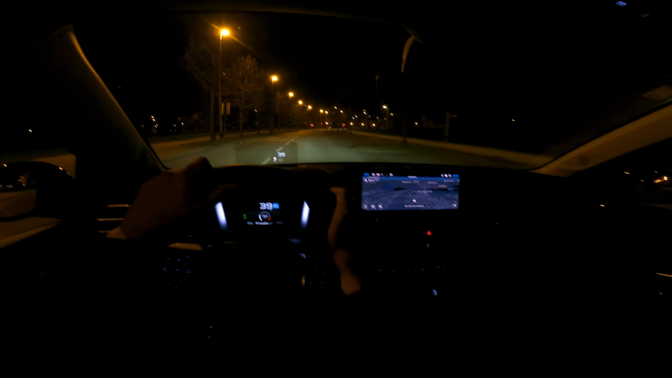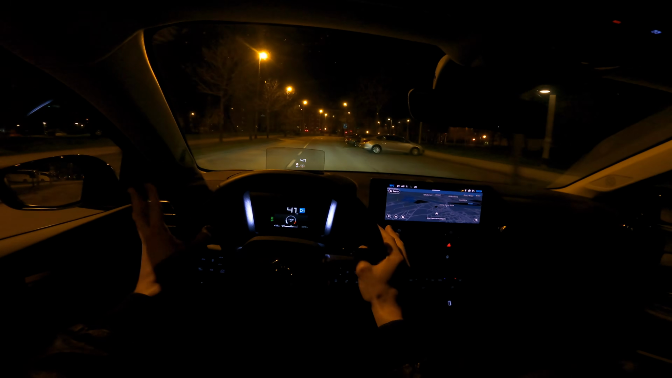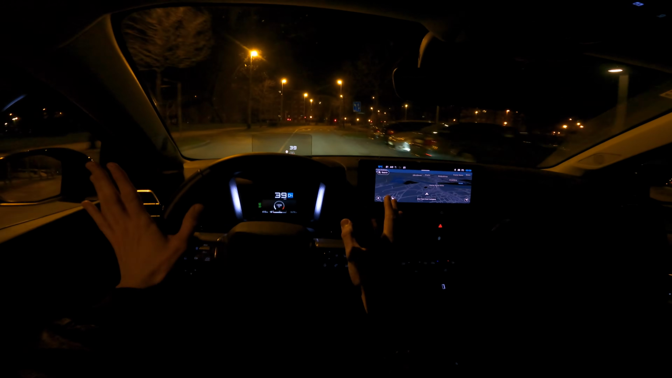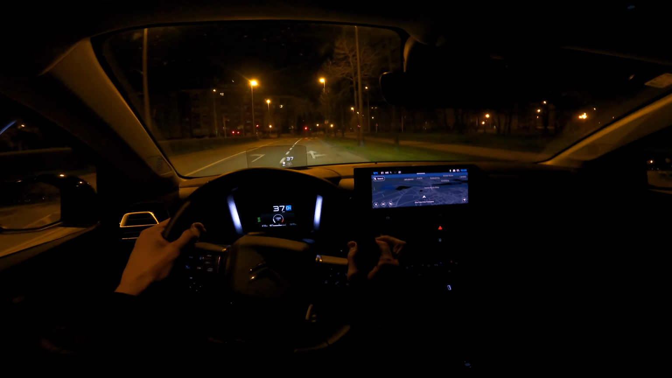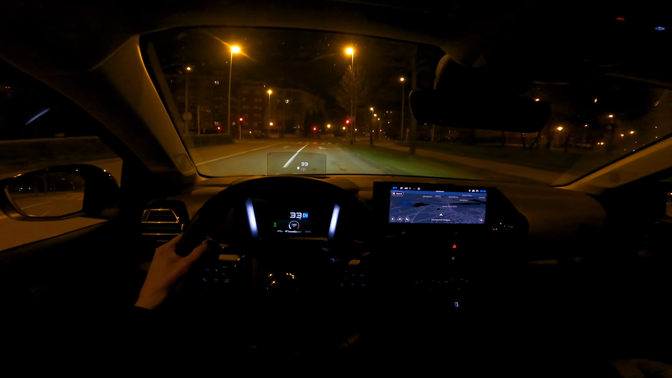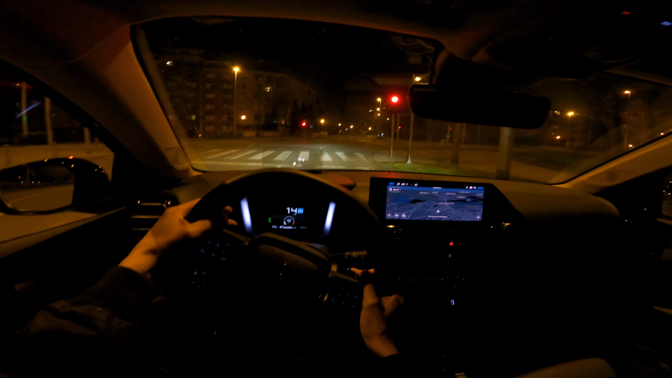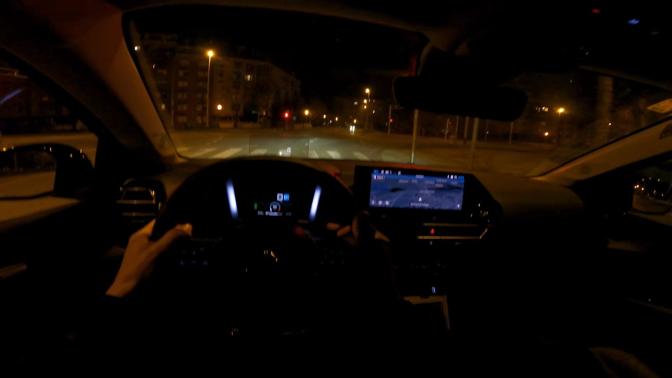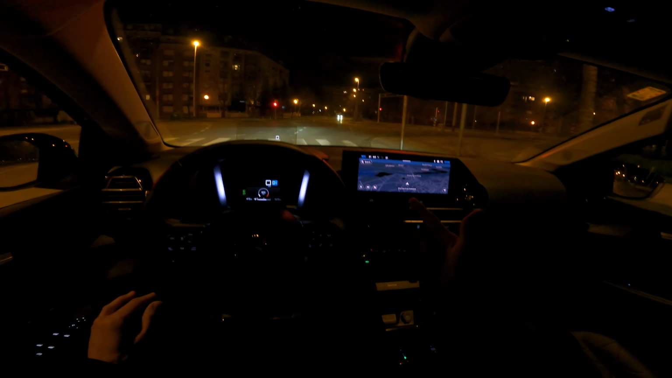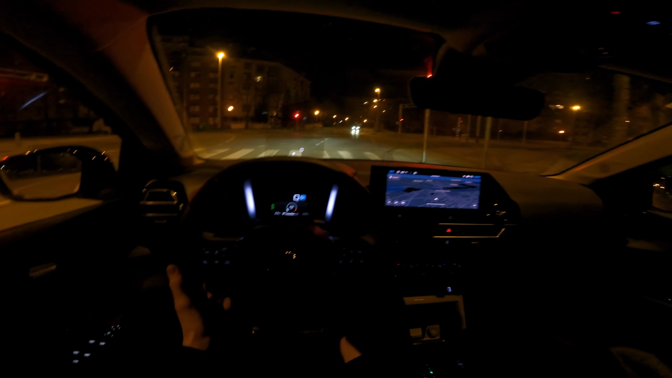Now, that being said, not to scare you off, this is one of the greatest cars I've driven lately, to be honest. It made a very good impression, and it's the comfort. This car gives you so much comfort, ride comfort, seat comfort, and I think driving comfort as well.